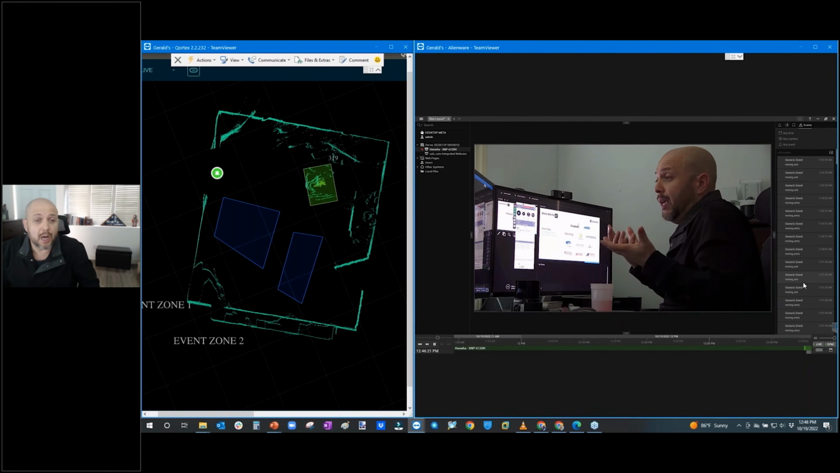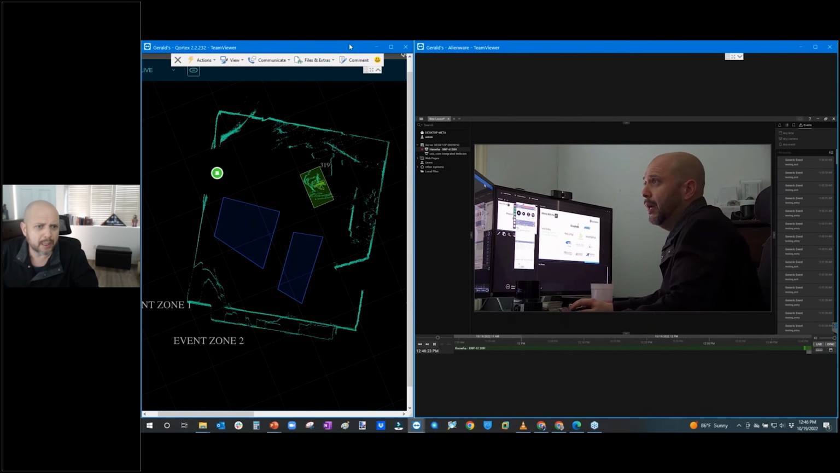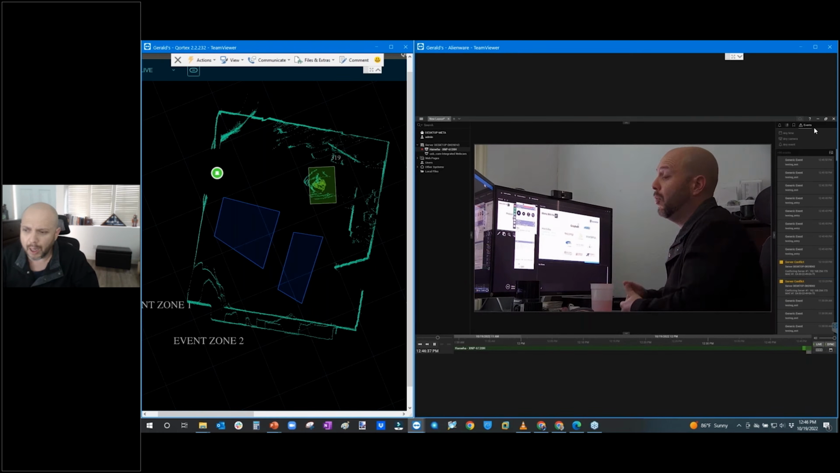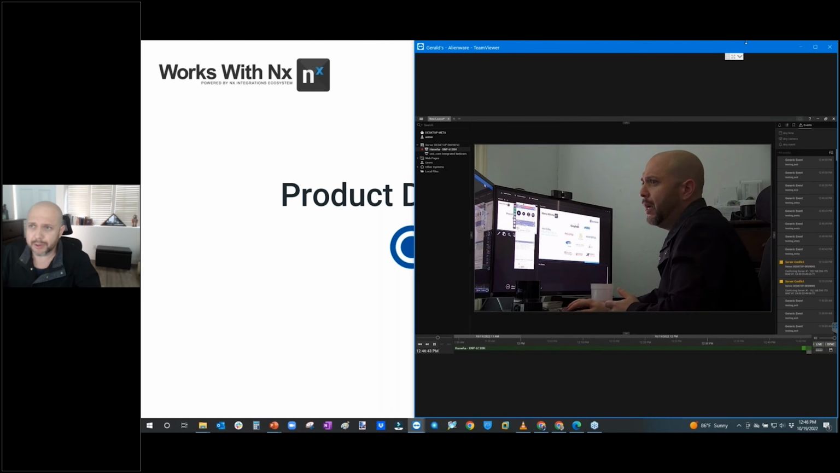It's very easy to set up. I did this here within about 30 minutes or so. I set up these zones. As you can see, you could create any number of zones inside of Qortex, and once you create your generic events inside of NX, you can start creating all kinds of different actions within the software. So that being said, I'm going to go back to the slides.